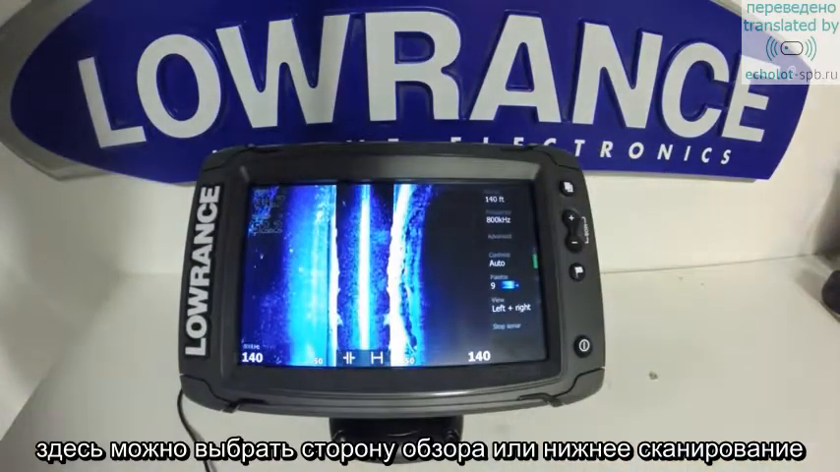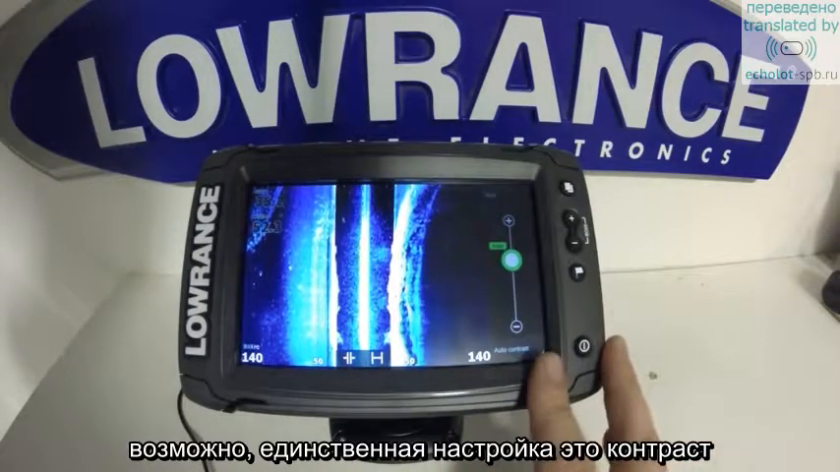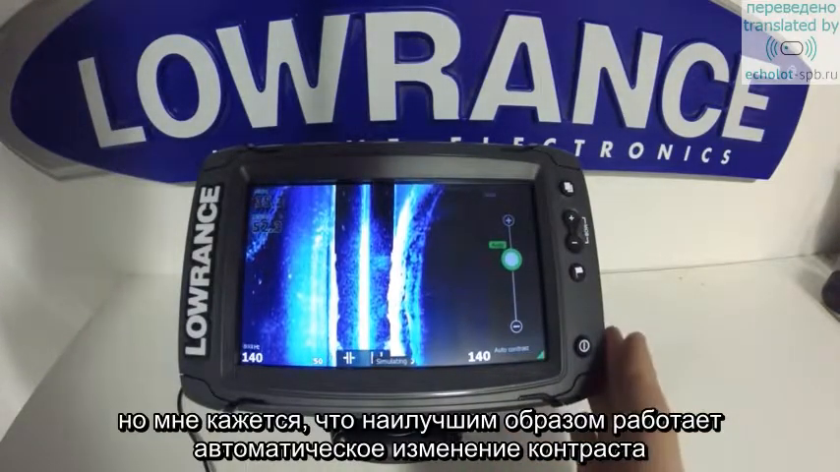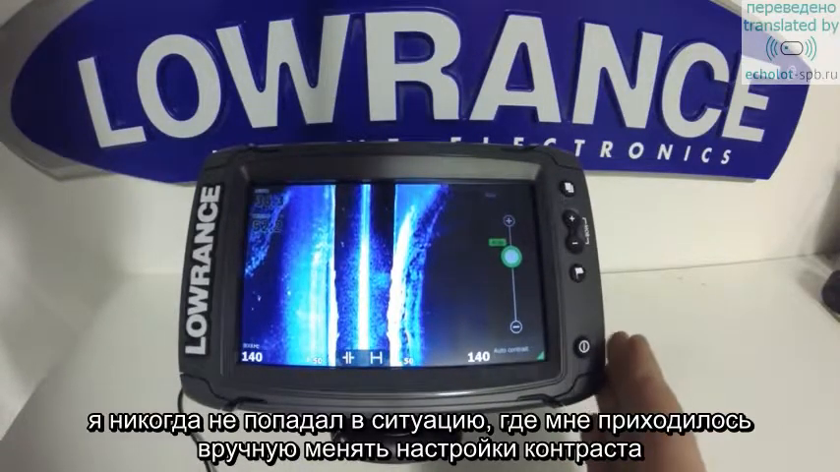So as far as side scan goes, there's not a lot you really need to adjust. Pretty much the only adjustment you have is the contrast. I find it works best in auto contrast. I've never found a situation where I needed to adjust that contrast setting.